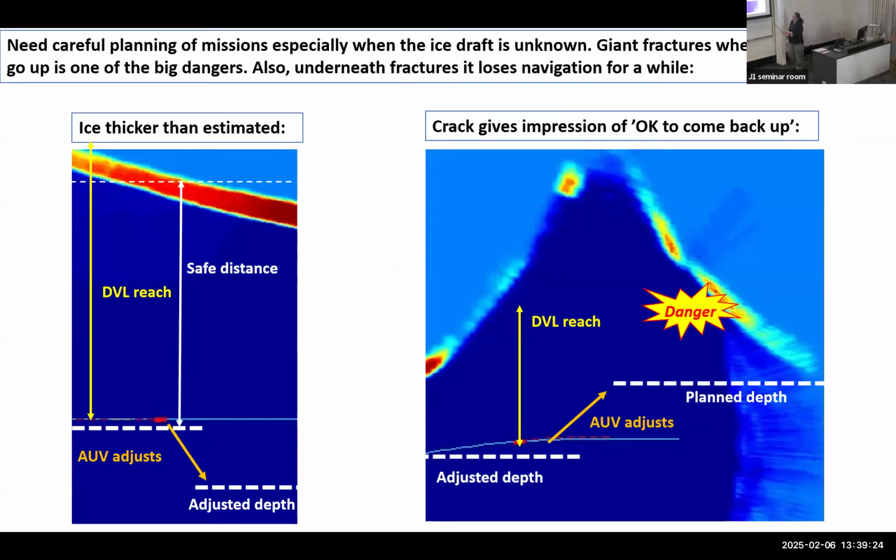I talked about the DVL. To get good navigation, you need to be no further away than roughly 80 meters from the ice. And then you put something called a safe distance, so it always detects how far it is from the ice. The safe distance was 50 meters, say. If it feels the ice coming down, it will adjust so that it's always 50 meters, not more. And then it adjusts its depth like that.